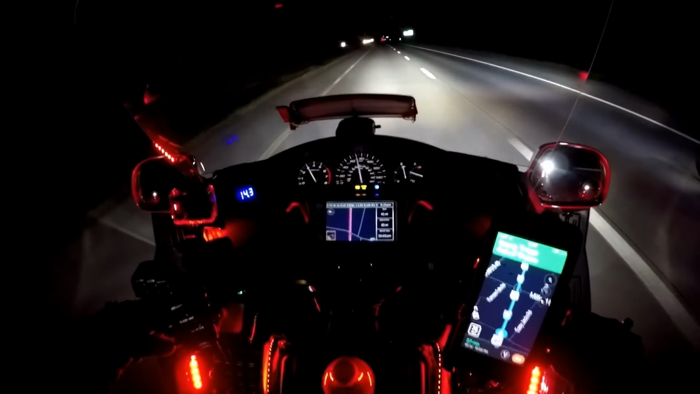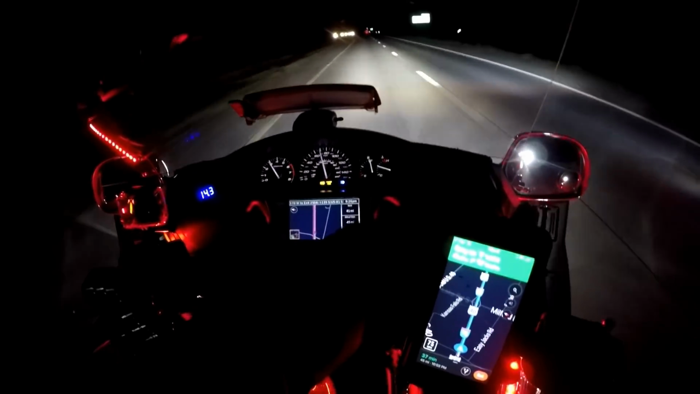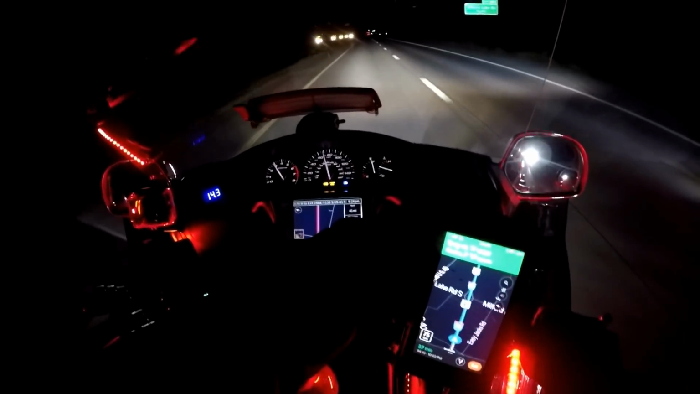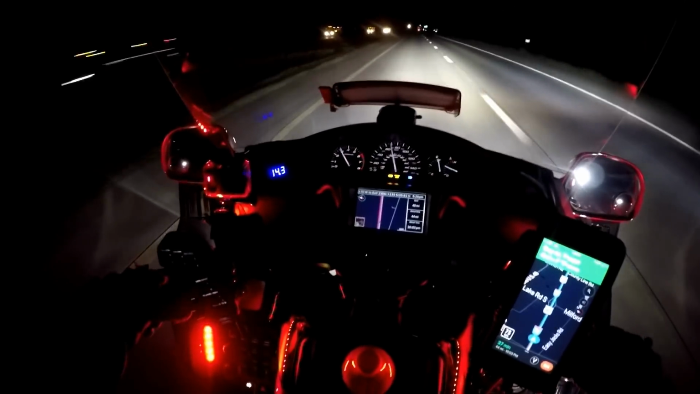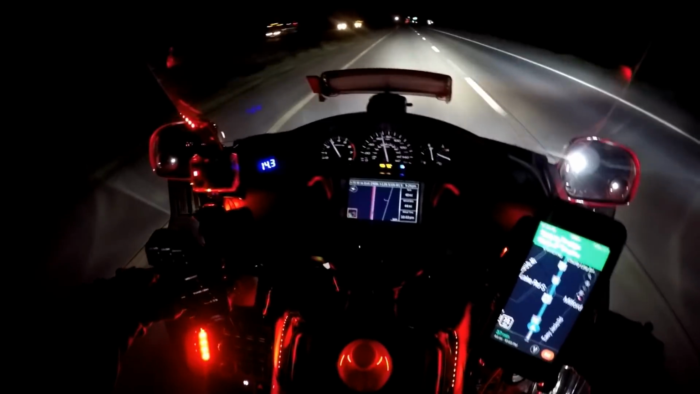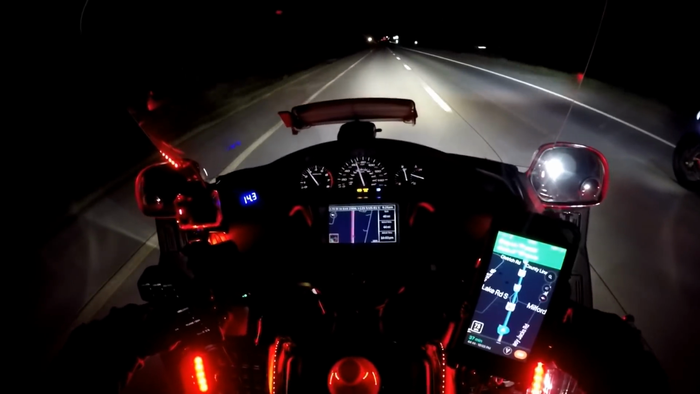Look at that, man. You got both lanes lit up. Yeah, from back here, it looks like you ain't even got your lights on. Right, I can turn mine off. I mean, it's all coming from the left lane. Man, I hooked them lights up to a 30 amp relay for maximum power.